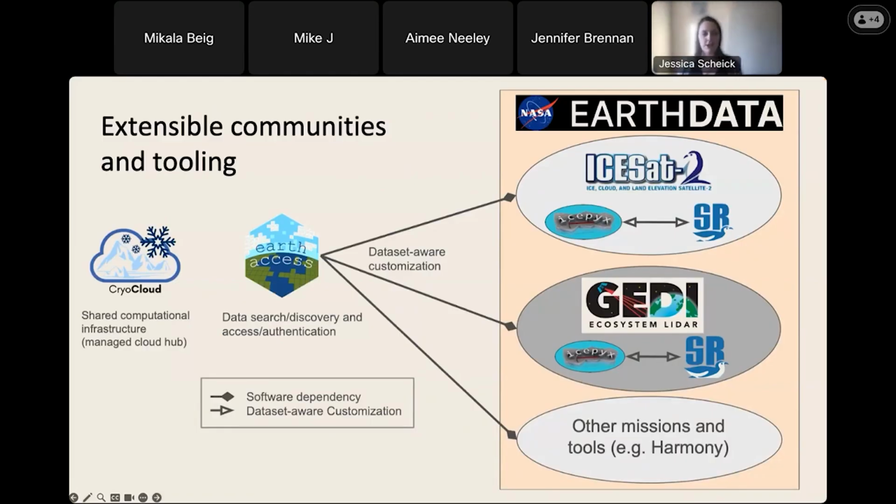And here's a sort of hypothetical of the way that we're thinking about how this ecosystem of tools and tooling could look in the future, and how icepyx, ICESat-2 data, SlideRule, Earthaccess, and all of these tools might interact, and that would all happen in perhaps a space like CryoCloud, which is a managed Jupyter hub that is built and managed by 2i2c.